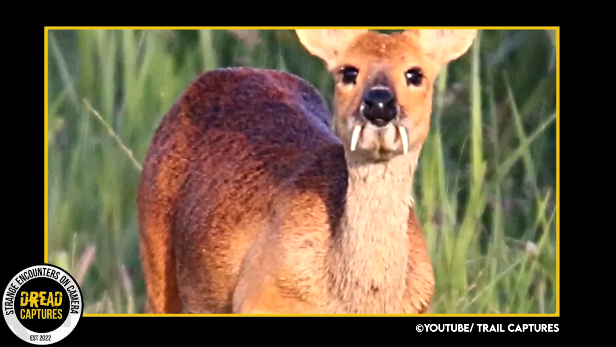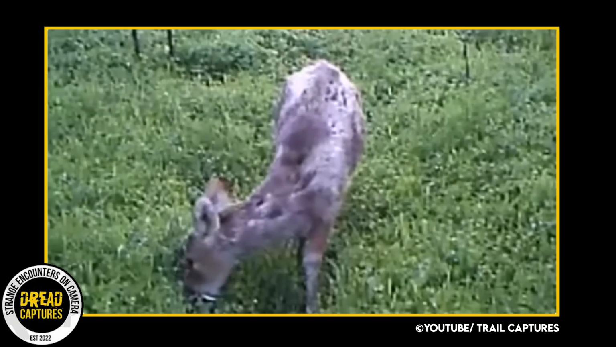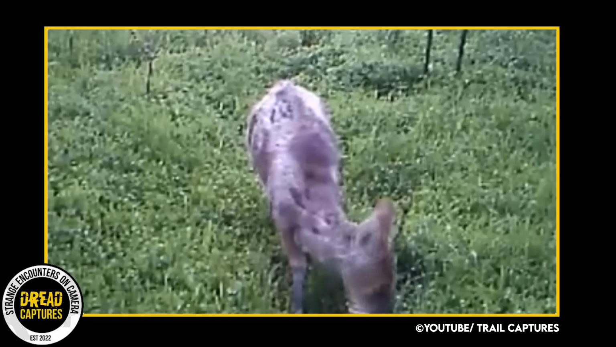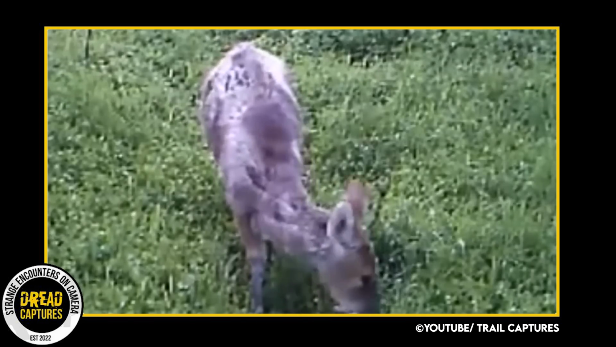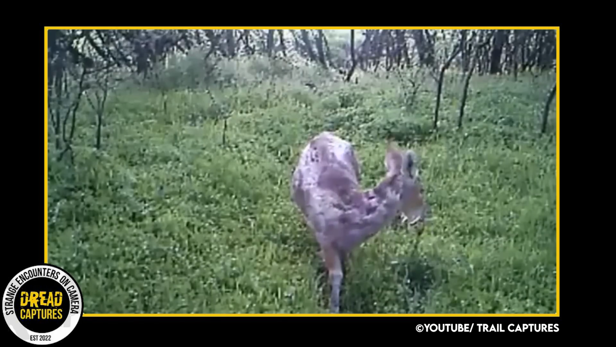They are also protected in their home countries, hunting them is strictly prohibited. But capturing these elusive vampire deer on a trail camera is actually incredibly rare. They are very elusive, and their preference for habitats are far from human interaction. Nevertheless, it's awesome to see the diverse and peculiar species that share our world.